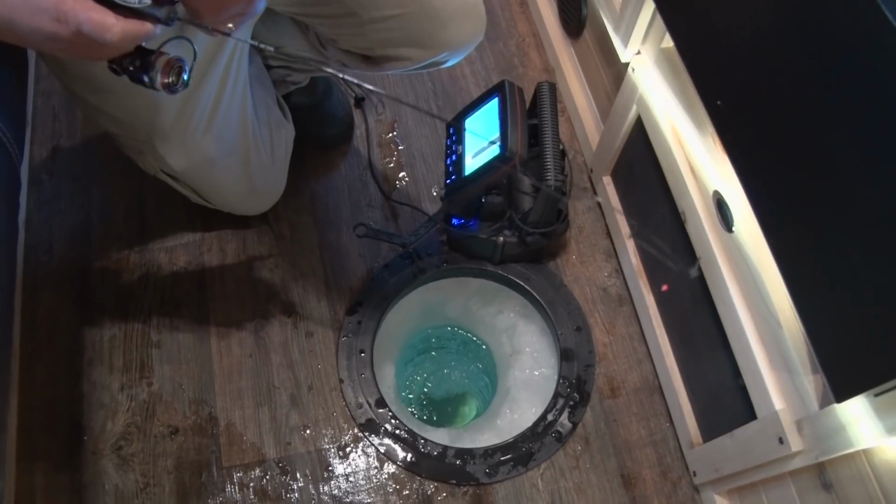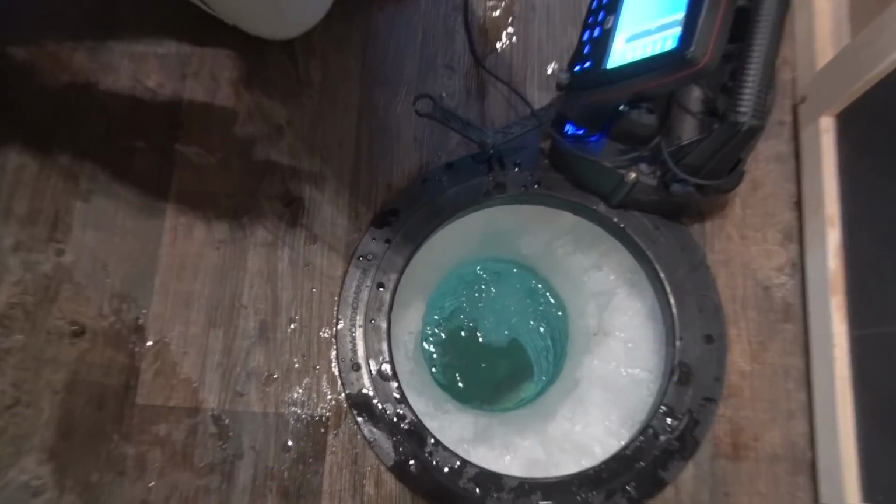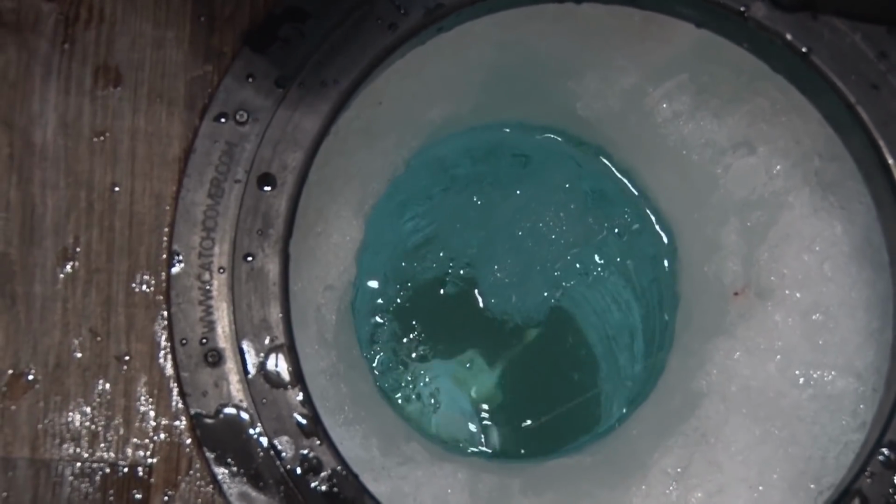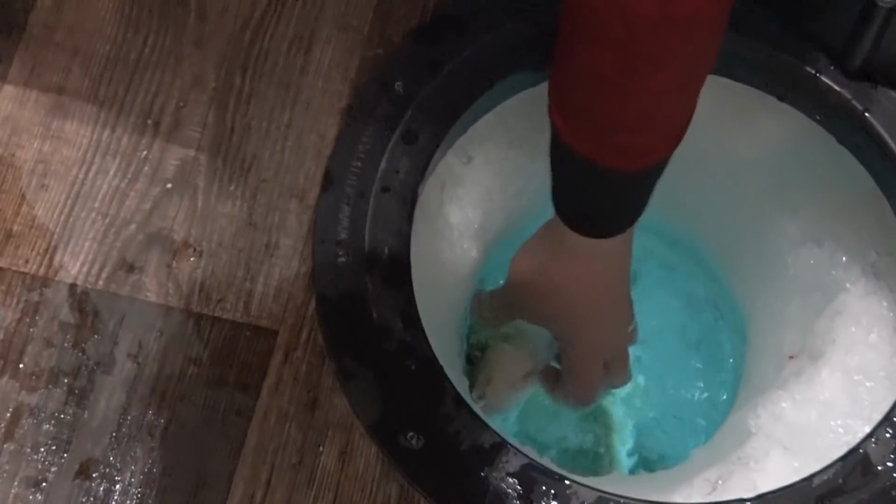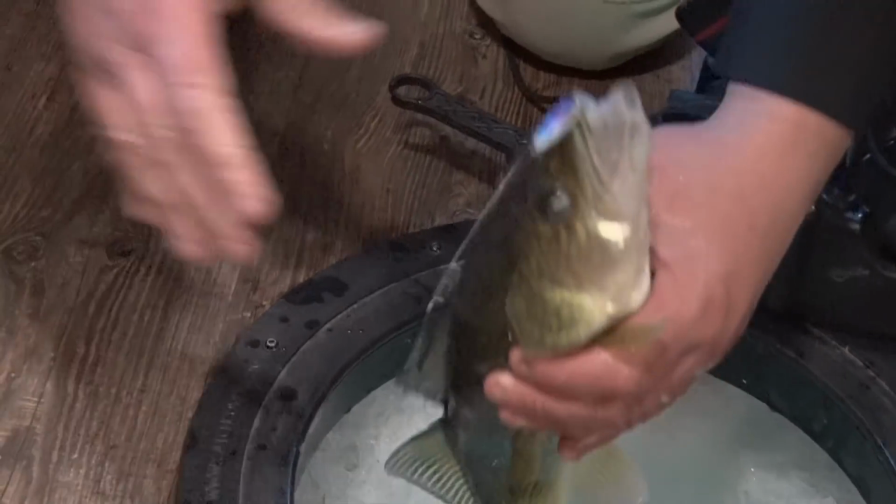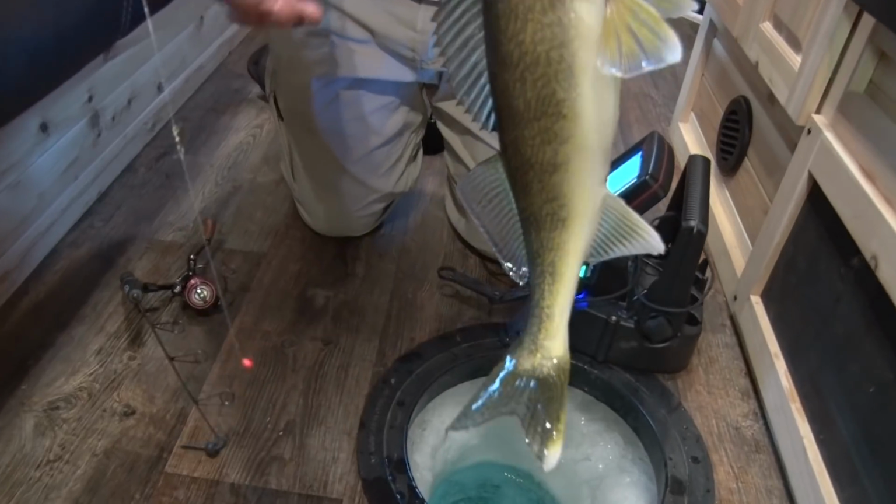Oh yeah, good fish too. Come on, get your head up the hole. Yeah, nice fish. Good fight. Can't get my hands around it. That is awesome. I love it when they just wail on it like that.